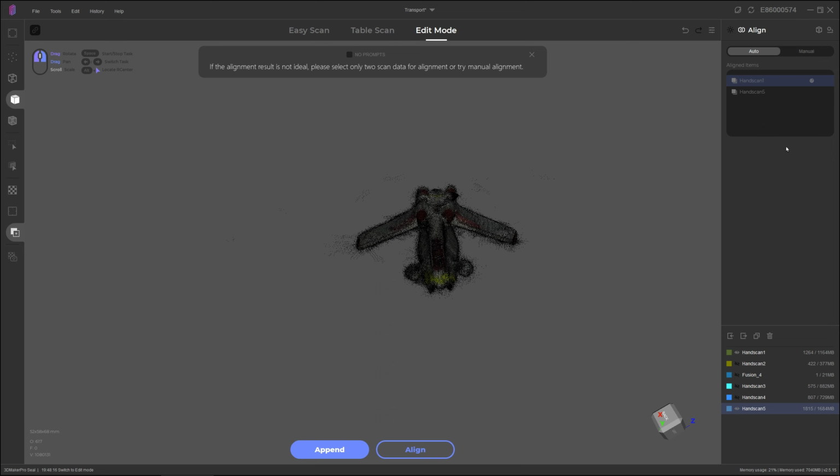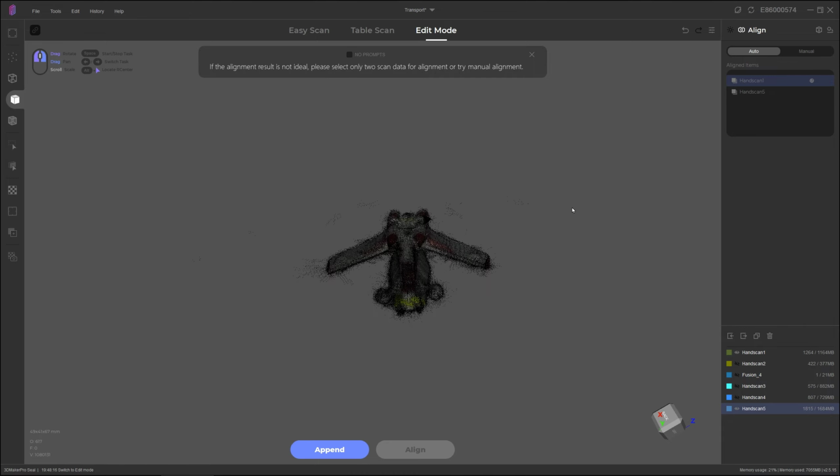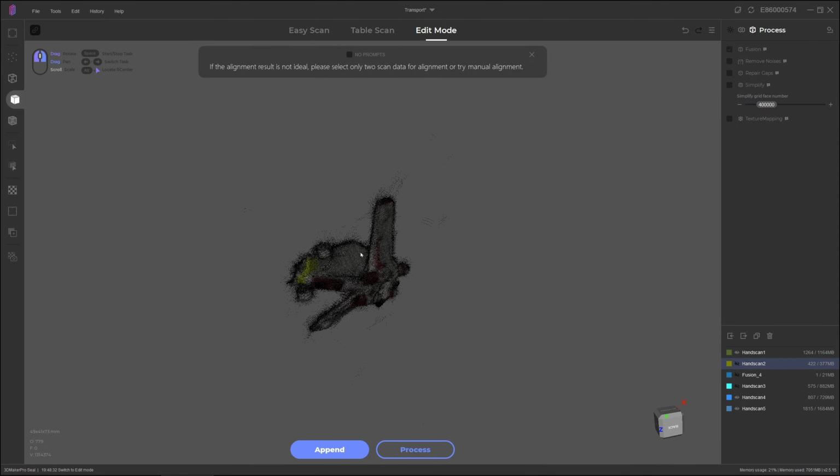Again, we'll go back, make sure the target's correct, and do an auto align just for those last few points. So that should be all of the scans that we're going to keep aligned.